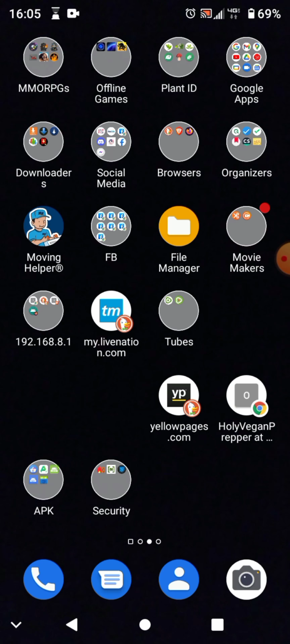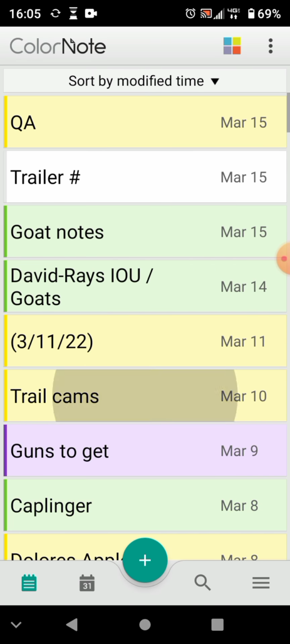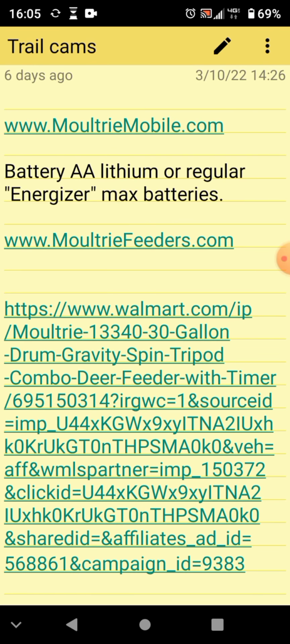Let me go to my notes. Trail cams. Yeah, lithium or regular Energizer Max batteries. Now, if you've used a rechargeable battery and you recommend a certain rechargeable battery for this, let me know. Because batteries are expensive.